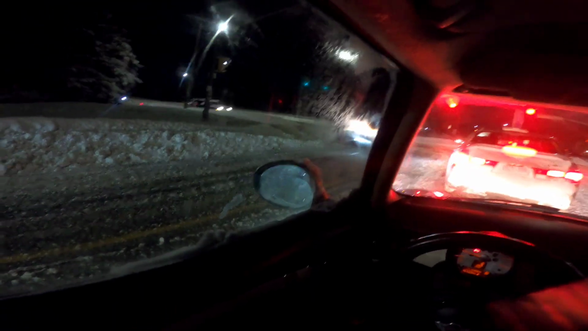And yeah, Tiptronic, it's an automatic, so I use the Tiptronic to get a feel for some gears if I need to. Do like down gearing and coming to a stop using the engine.